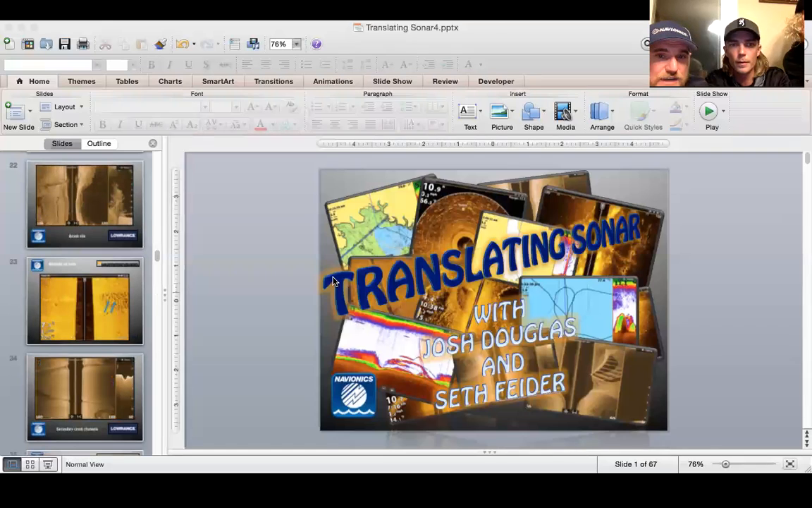The side scan shot that Seth just commented on, is that a school of bass or bait fish? Probably not. We don't really know, man. It's probably bass. Yep. Can you show the difference between fish and rock on the side image, please? Click on that.